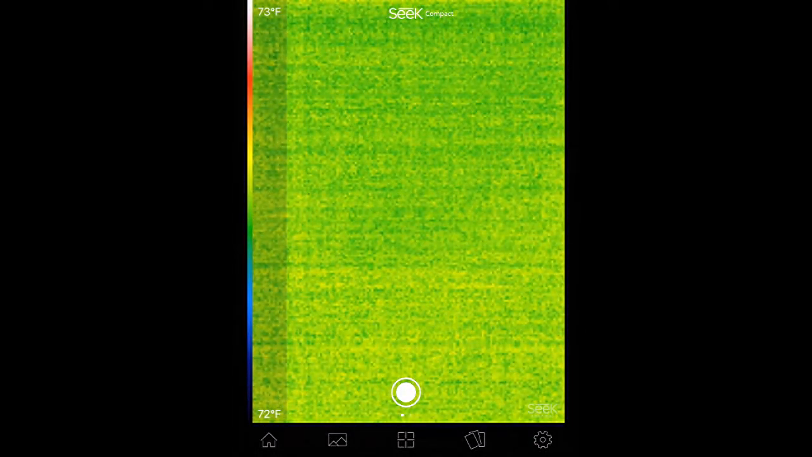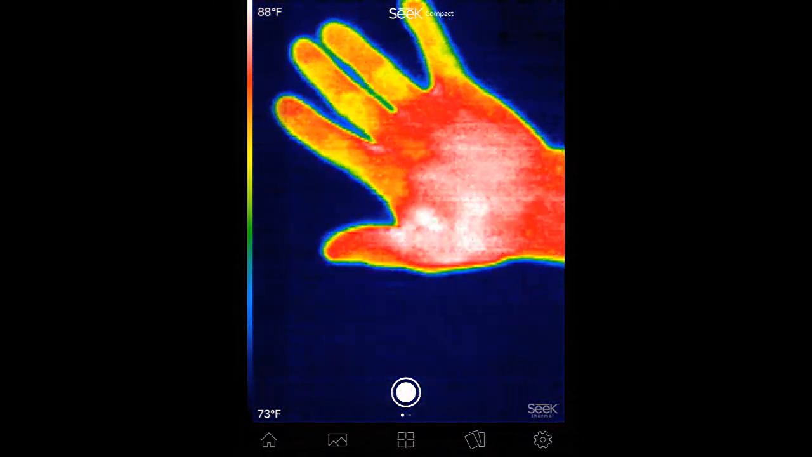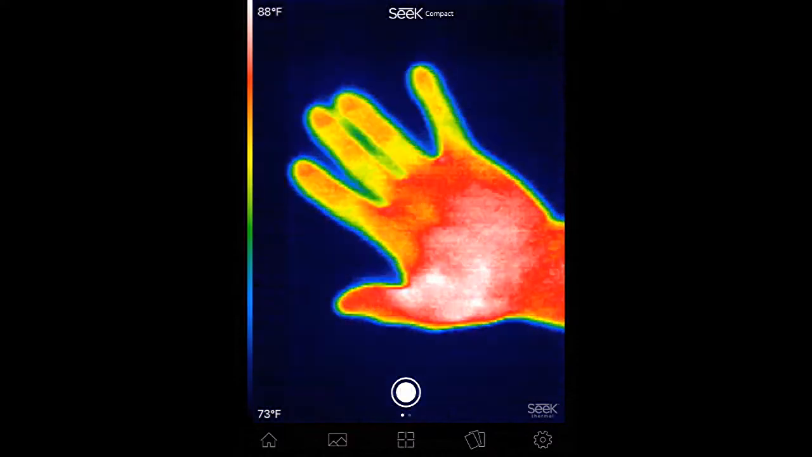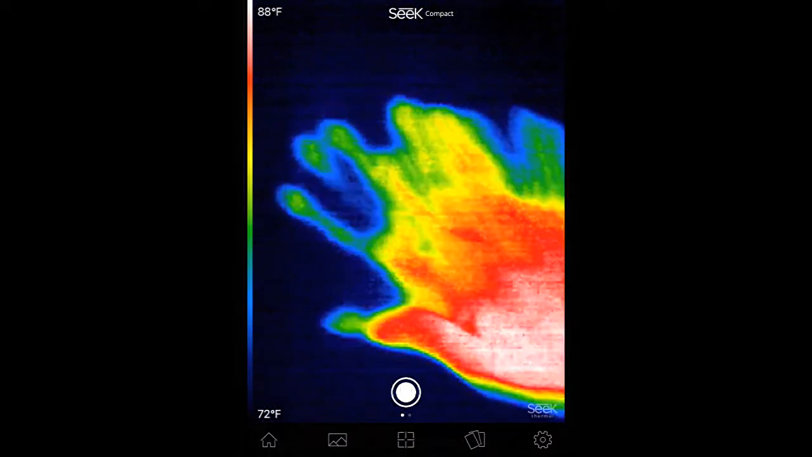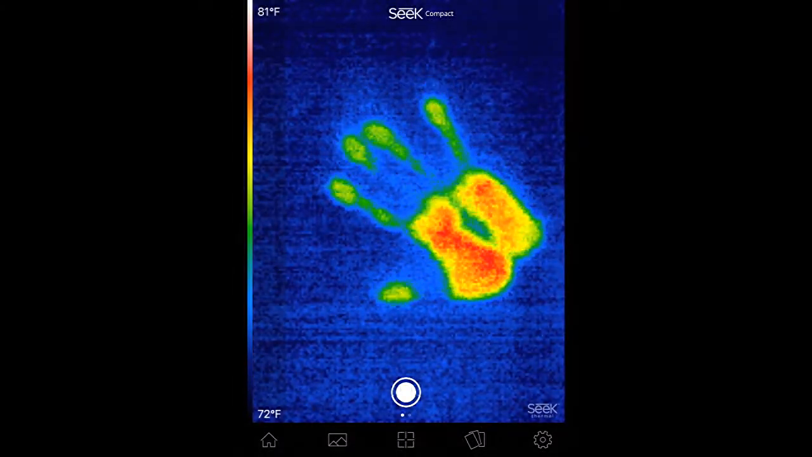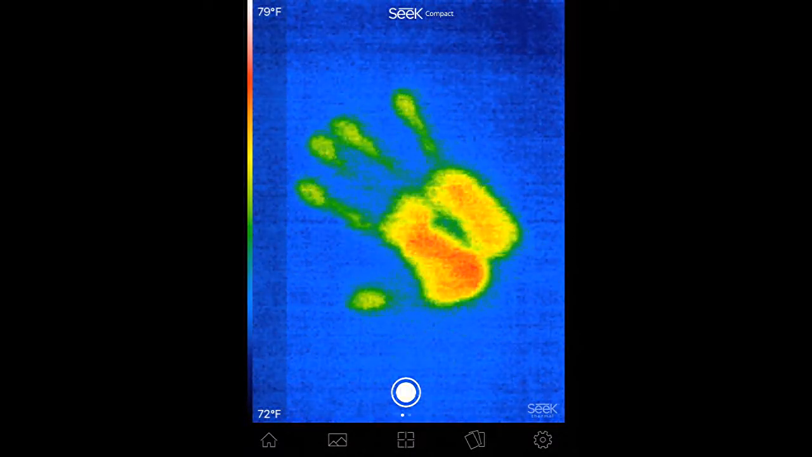Okay, this is my favorite. This is just a bare sheetrock wall, and I'm going to put my hand there, and we'll count to 10. 1, 2, 3, 4, 5, 6, 7, 8, 9, 10. And there we go. Crazy. For the price of this little unit, you just can't beat it.